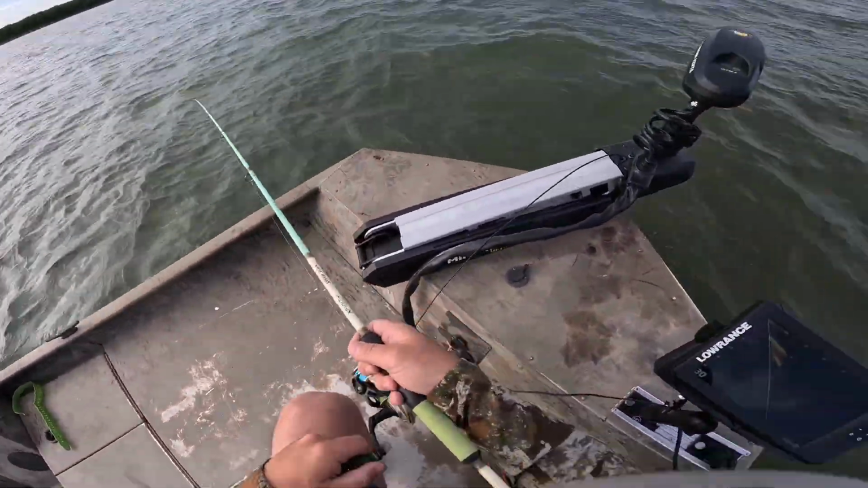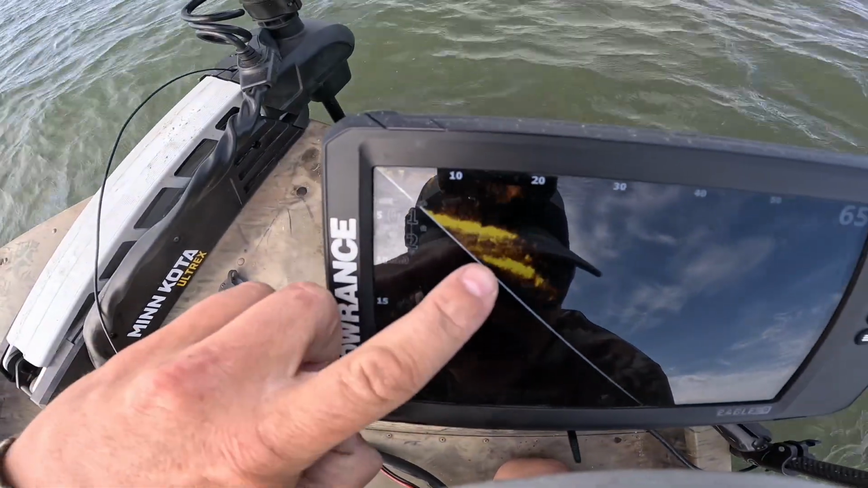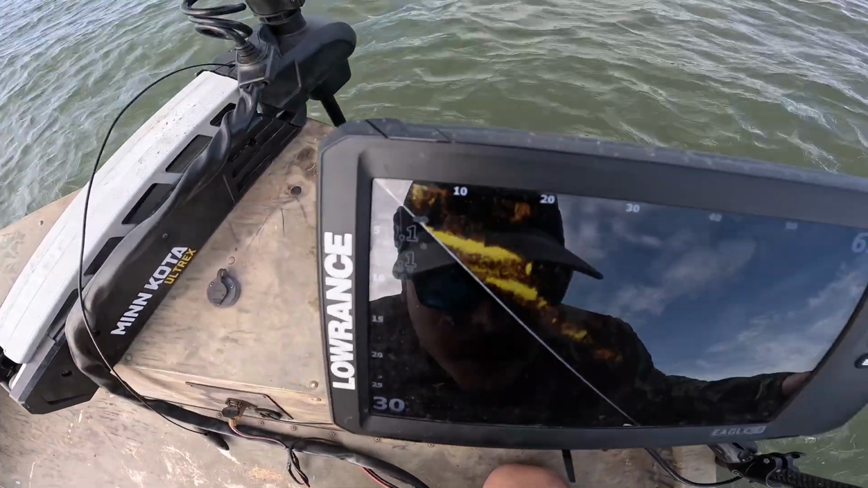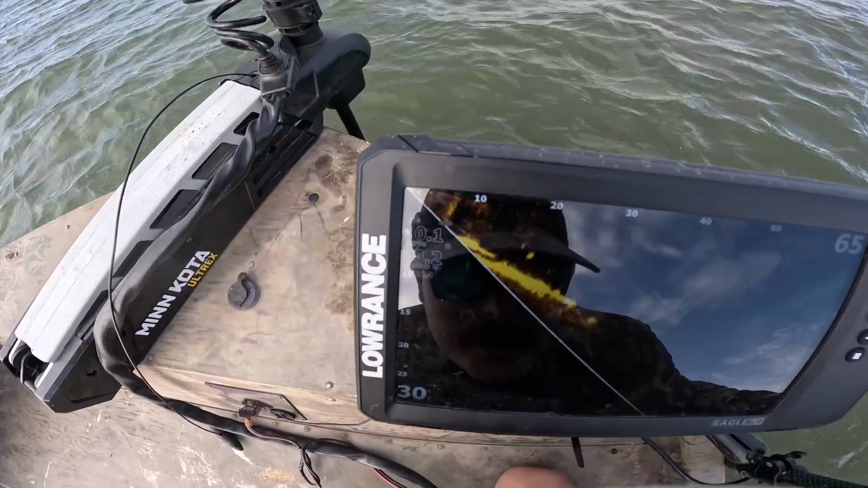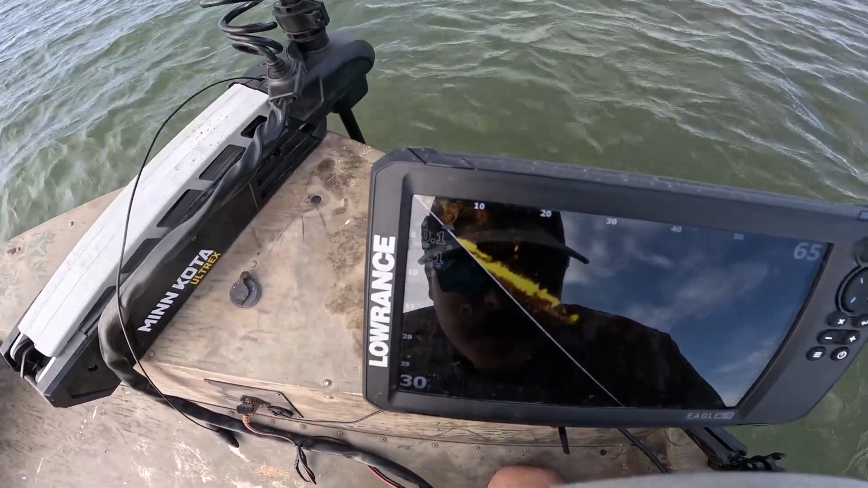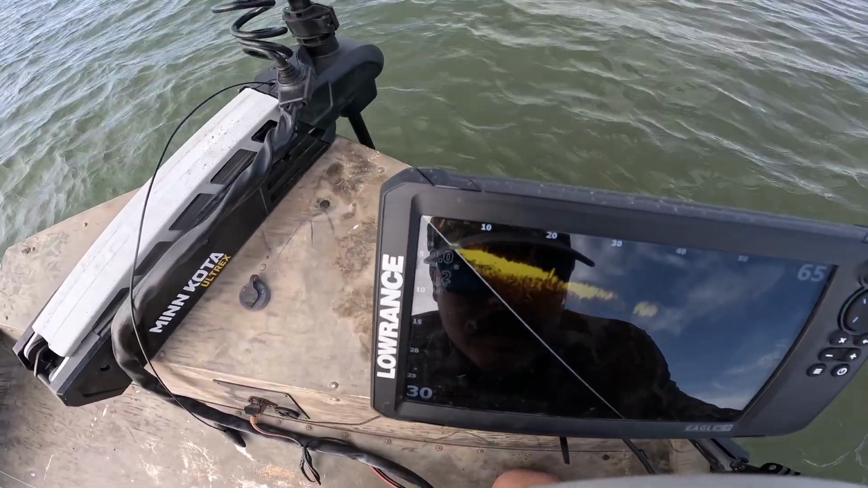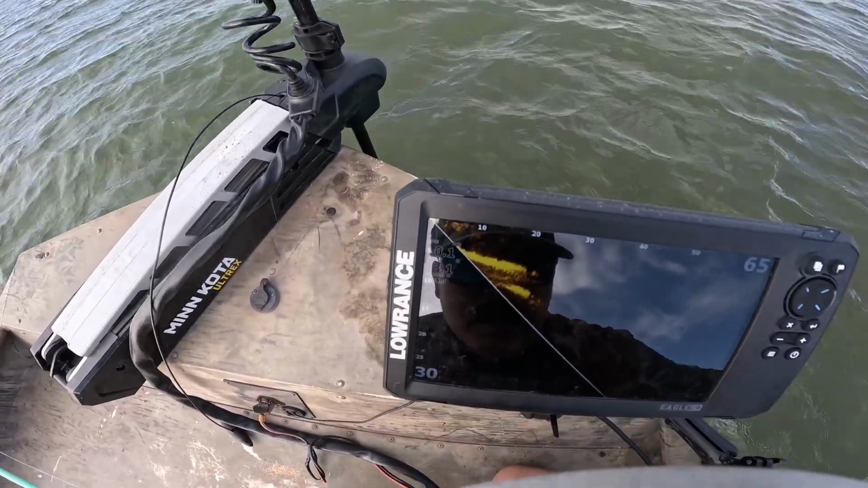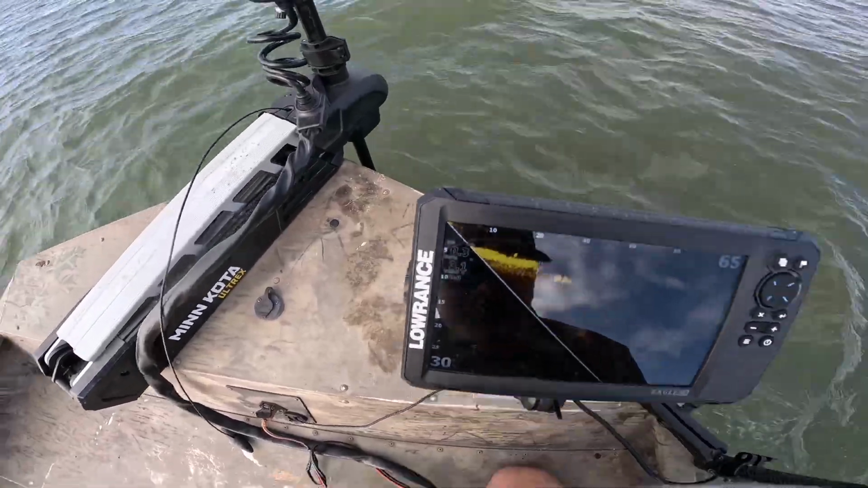Like I said, there's a real nice fish right there, just finning back and forth. It's a good fish. Let's see, moving to the right. Let's see if we can maybe make a cast on him.